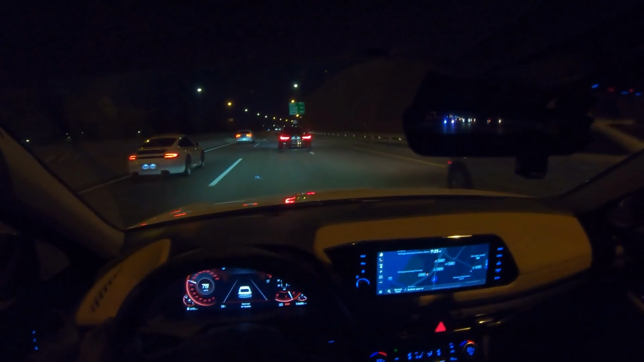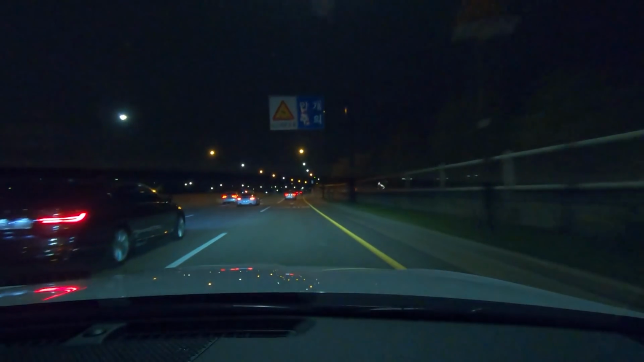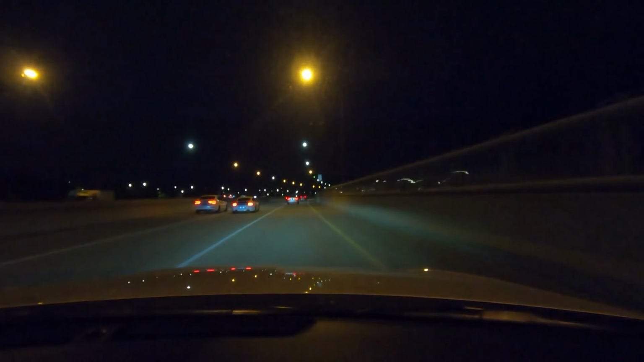And we also have a Sonata Hybrid coming next Monday, so we'll show you how that one drives during the day and night.